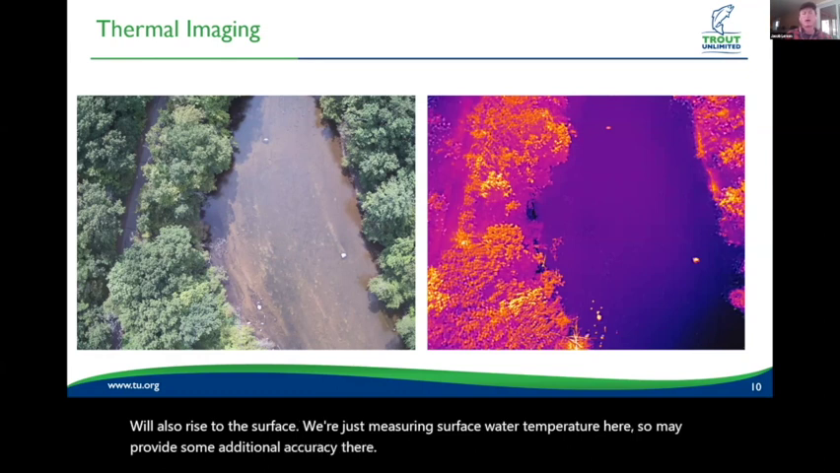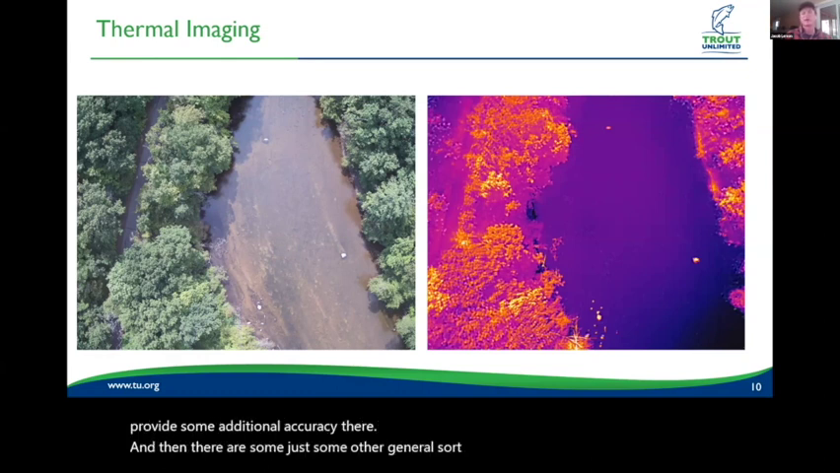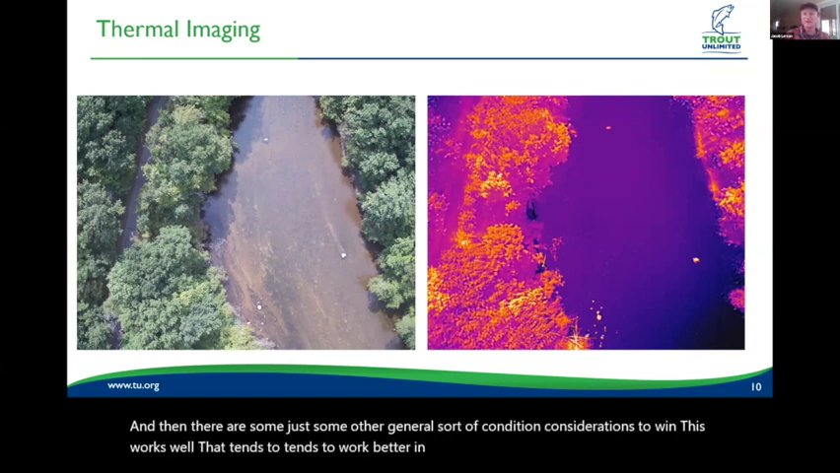We're just measuring surface water temperature here, so it may provide some additional accuracy there. And then there are some other general condition considerations for when this works well. It tends to work better in the winter, but I don't have time to get into all of that.